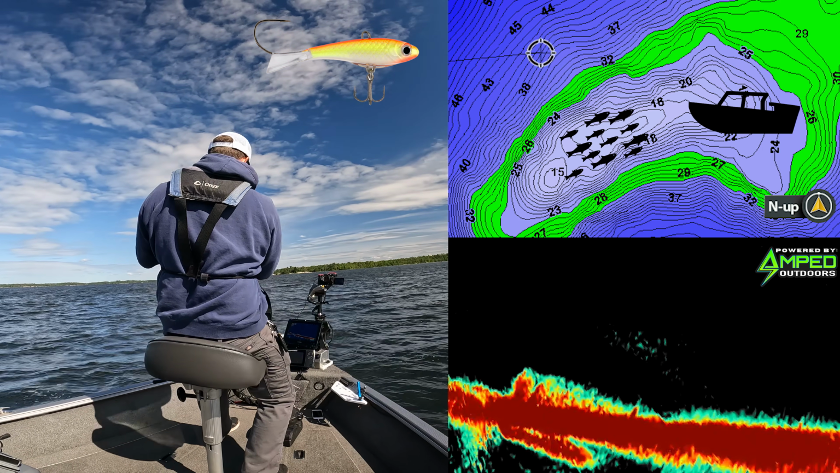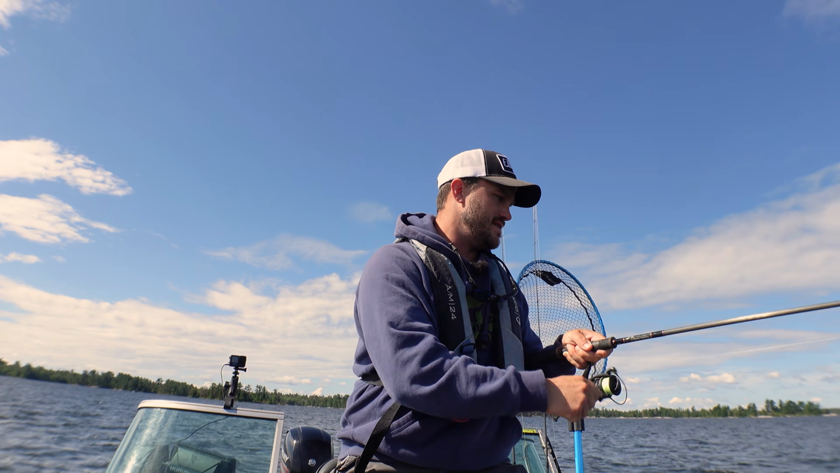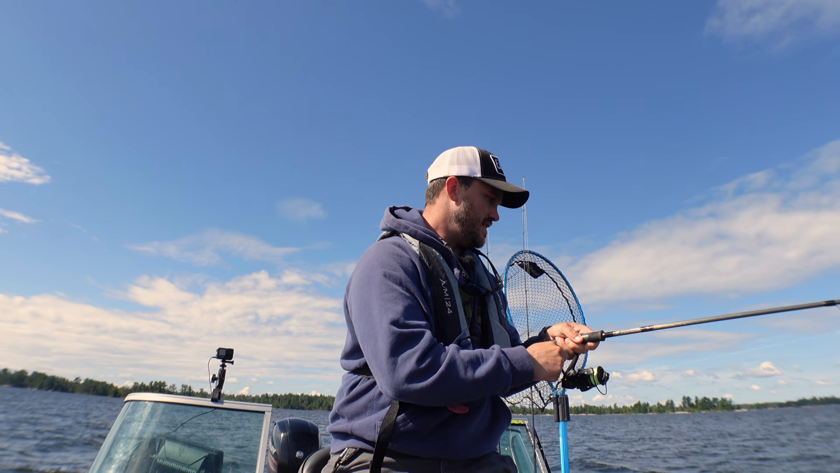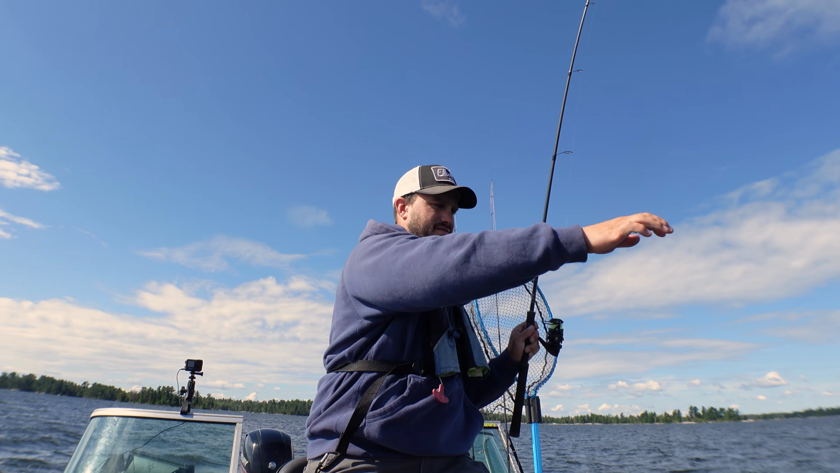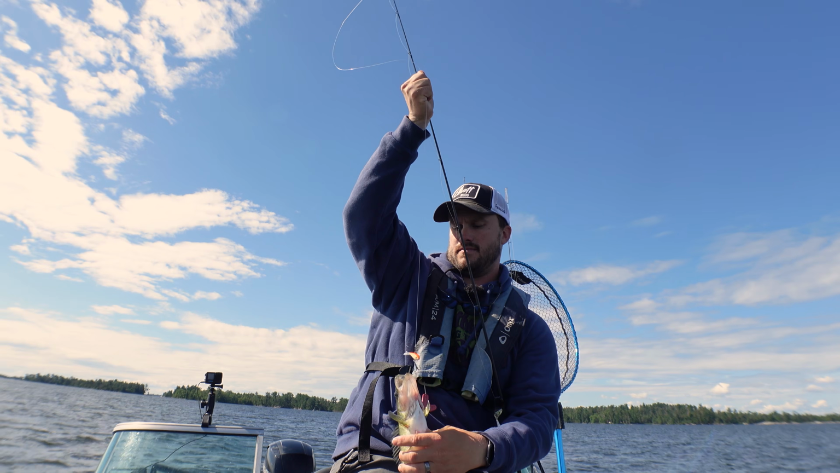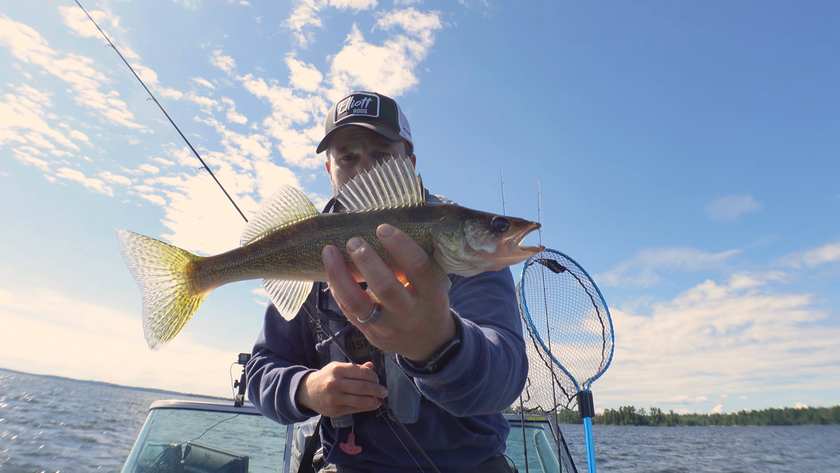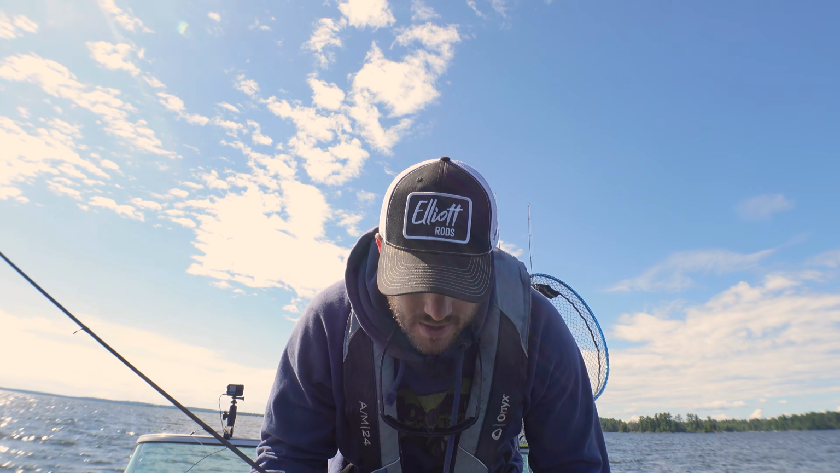There we go. Trapped it down to bottom. This one is not big, but we have more of an eater size walleye. Whoa, we'll likely get some of these too.